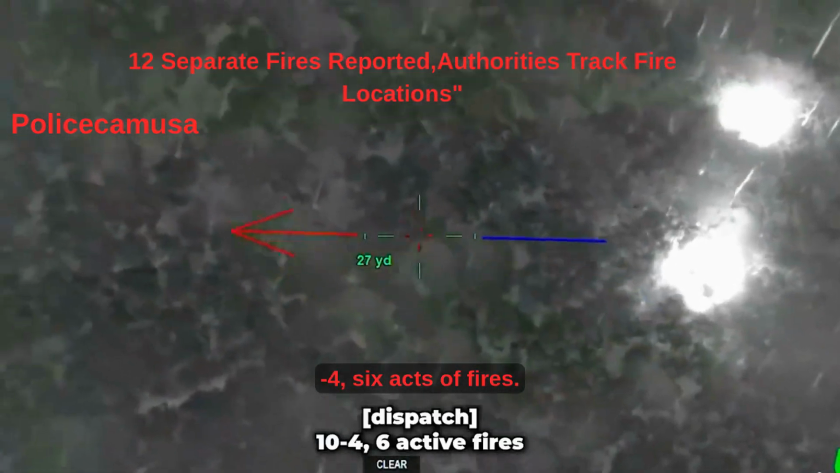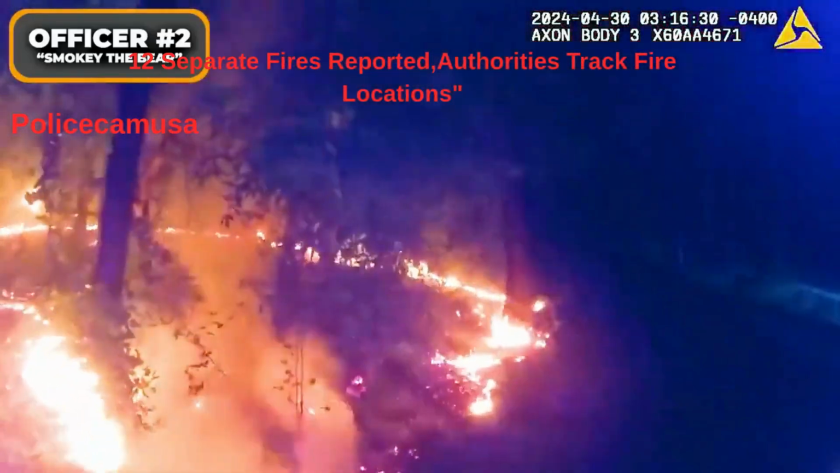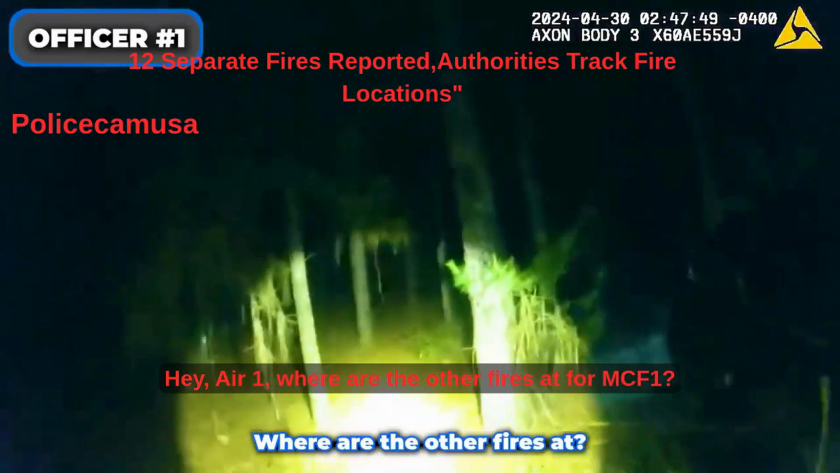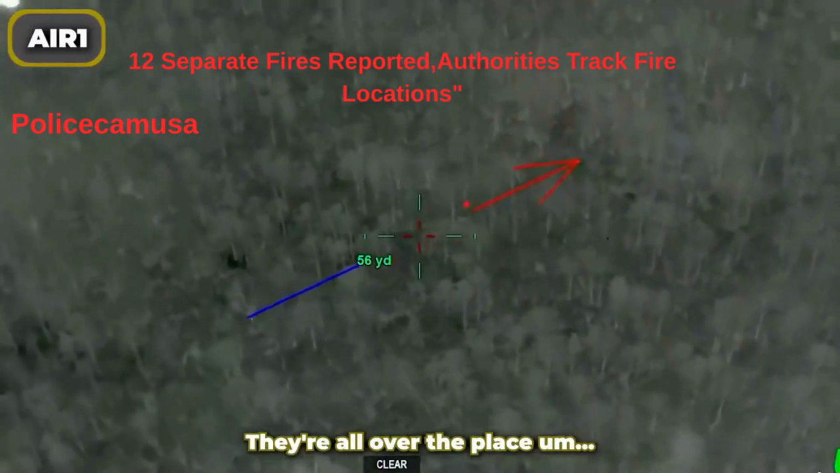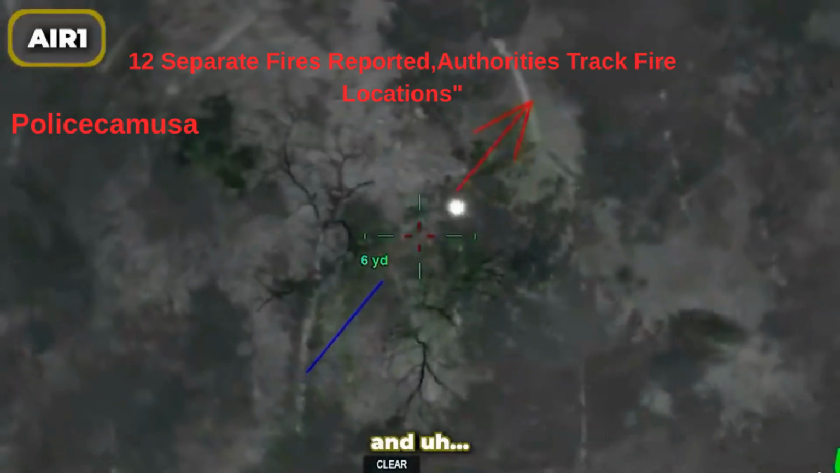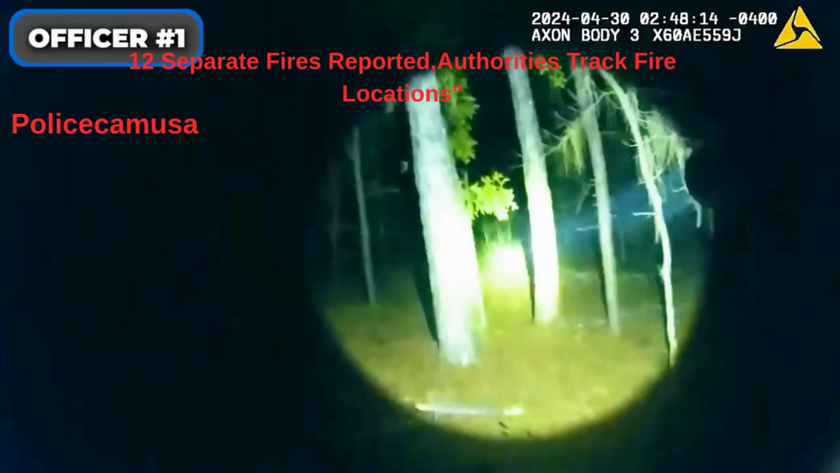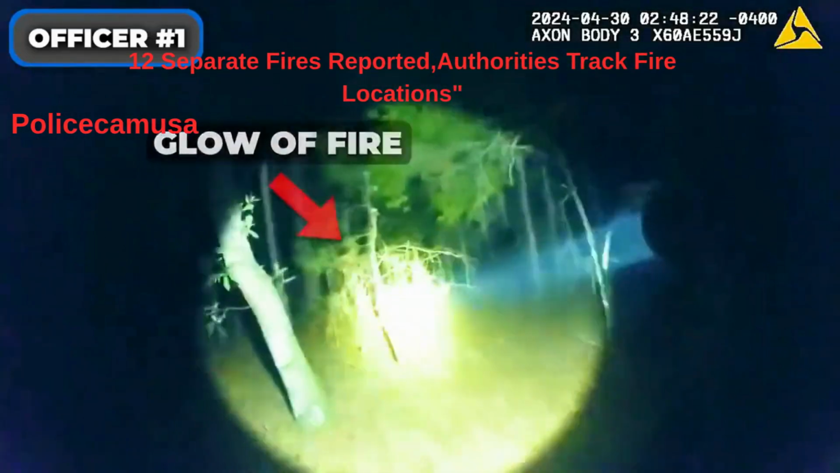10-4, 6 active fires. Hey, Air 1, where are the other fires at for MCFR? They're all over the place, between Baseline and behind Walmart. They're going to be south of where the firefighters are going now. There's more fires now behind Walmart and on Baseline. 26, we're headed that way now.